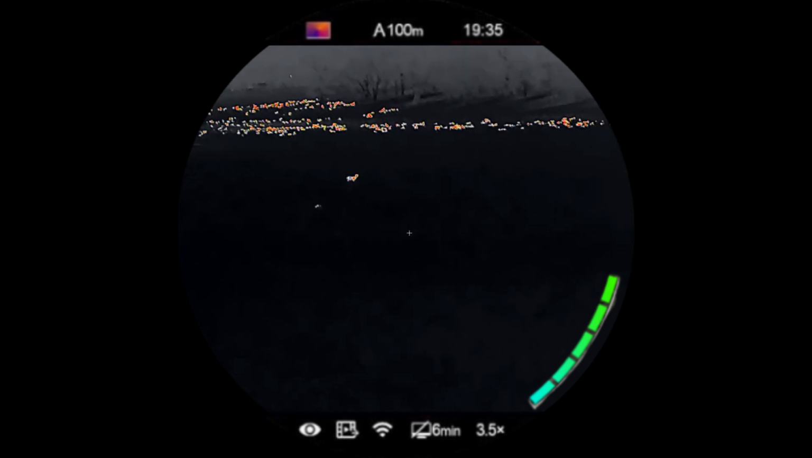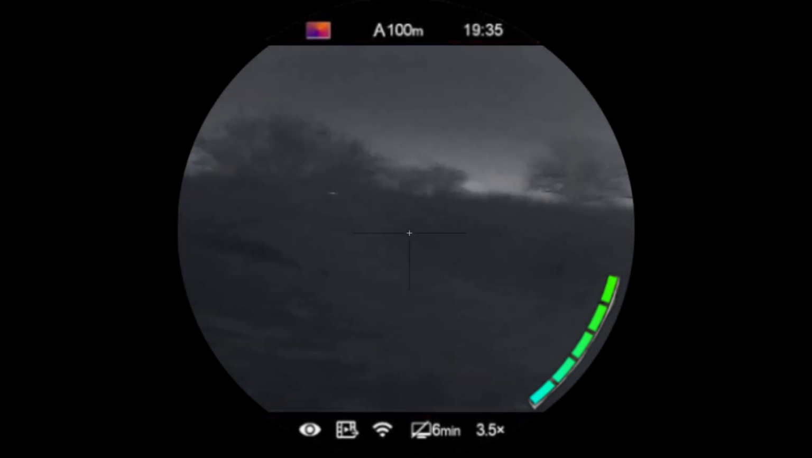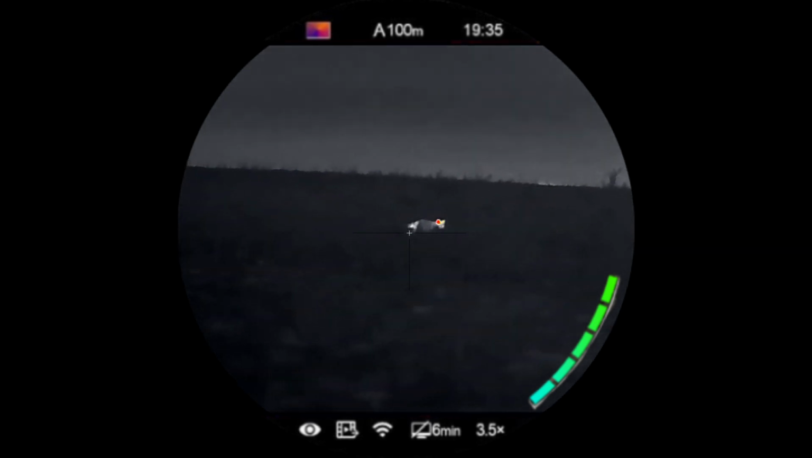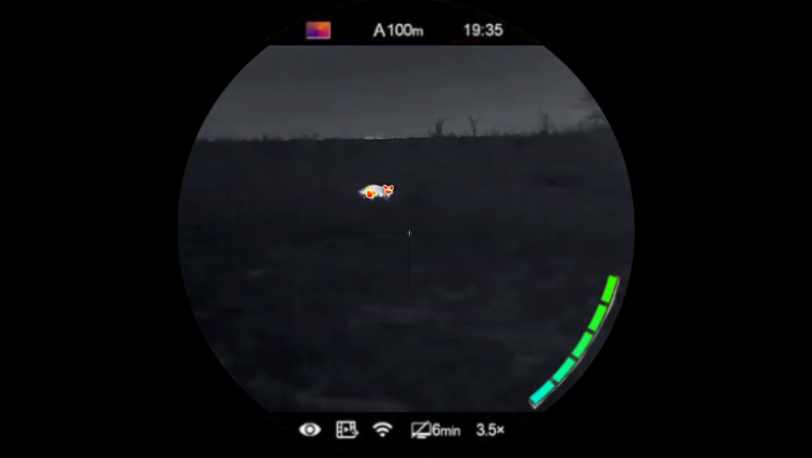The Vixen call doesn't seem to be working on this one. And just for something to make mention, there is something right there in the grass too, but it's just not showing itself. Oh wait, I would not believe it.